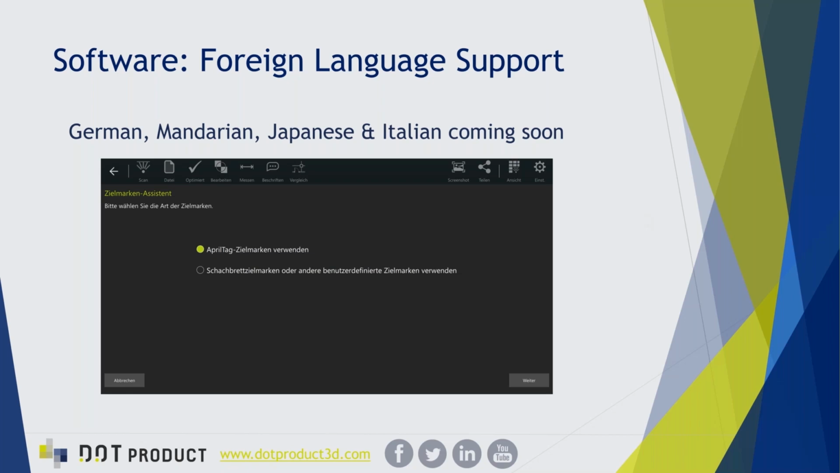First and foremost, Dot3D is becoming supported in several different languages, which is great for our international network of customers and resellers. We're already supporting German and Mandarin in the latest release of Dot3D, and our very next update coming very soon will be supporting both Japanese and Italian as well. If you are a customer or reseller interested in working with us on adding more language support to Dot3D, please don't hesitate to contact us.